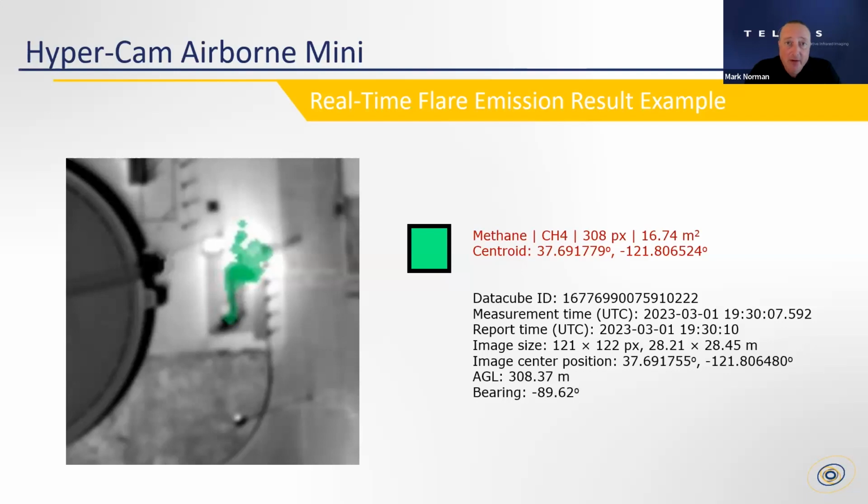So very simple, very straightforward results to show if I see green pixels, there's methane. And in this case, the operators of the plant may not know there's methane being generated from this flare stack because maybe they assume they're getting full combustion and not releasing any fugitive methane. But the data doesn't lie, the spectra do not lie. Clearly, methane is being generated. So just to give you an idea of what can be seen in real time as you're flying these missions.